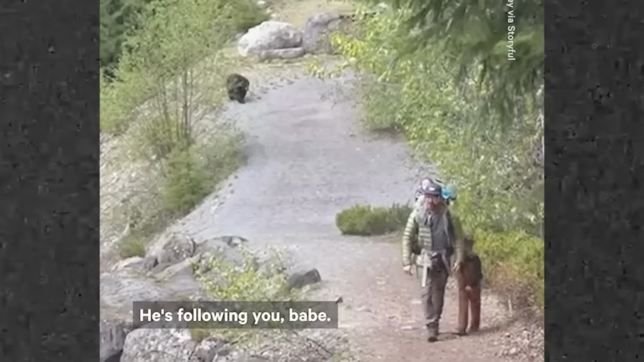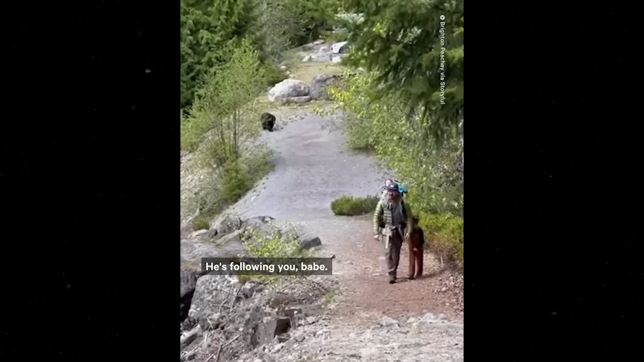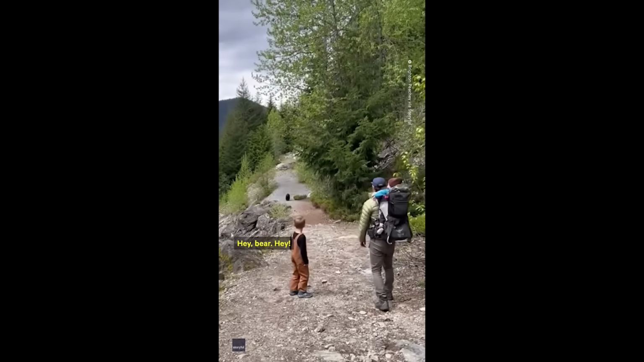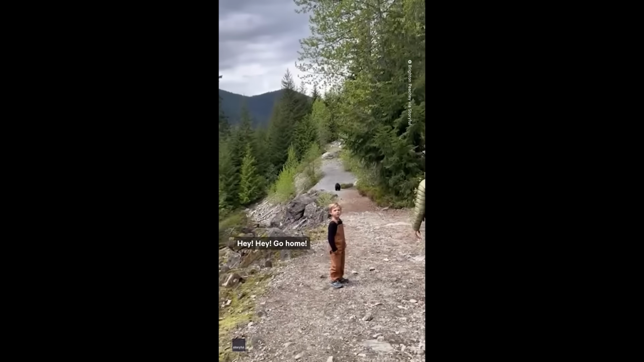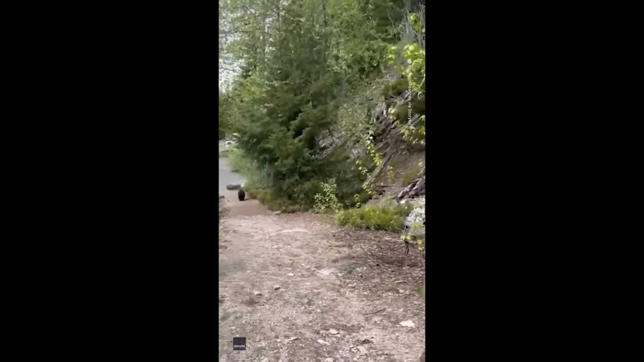This 40-second long video was a nightmare for the husband and wife who were out with their little kid when a bear started following them. At first, they tried shouting at it, thinking that would somehow scare it away, but the bear seemed determined and kept following. Go! Hey! Go! Hey! Go! Go home! However, it was not charging at them. It was just walking at a slow speed.